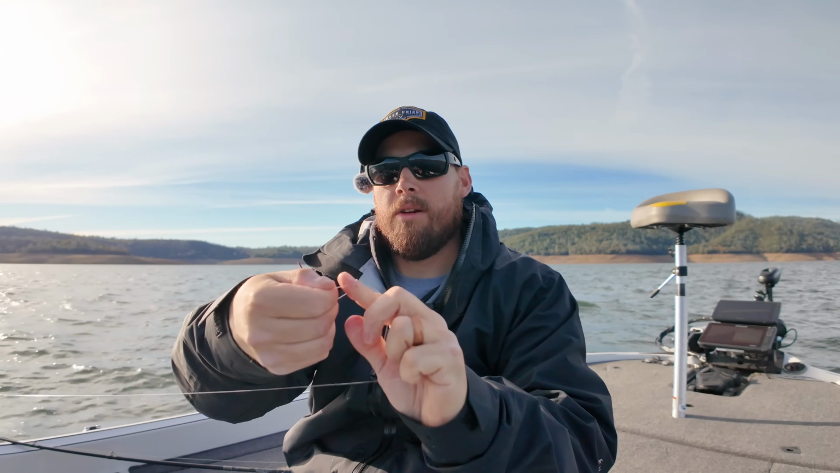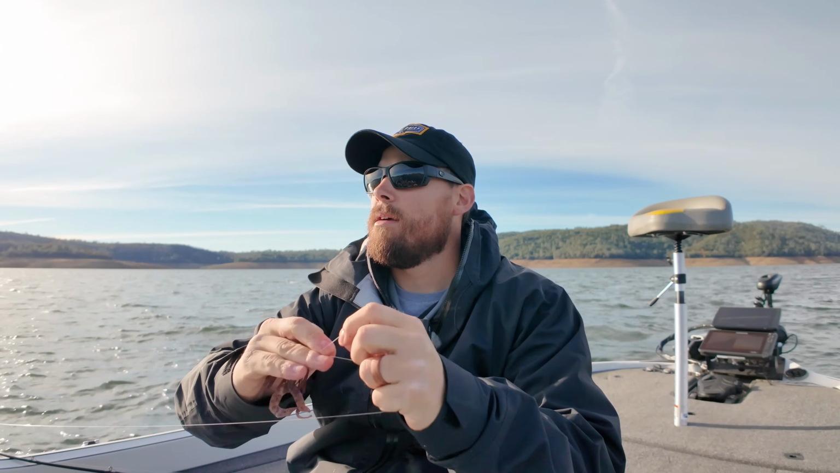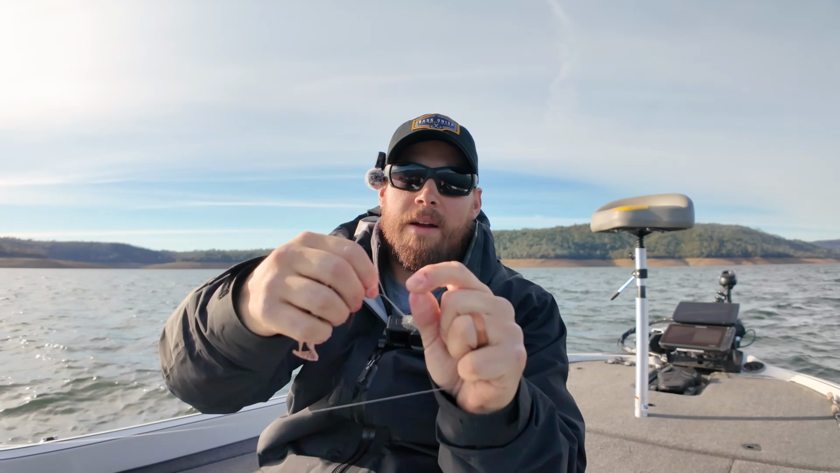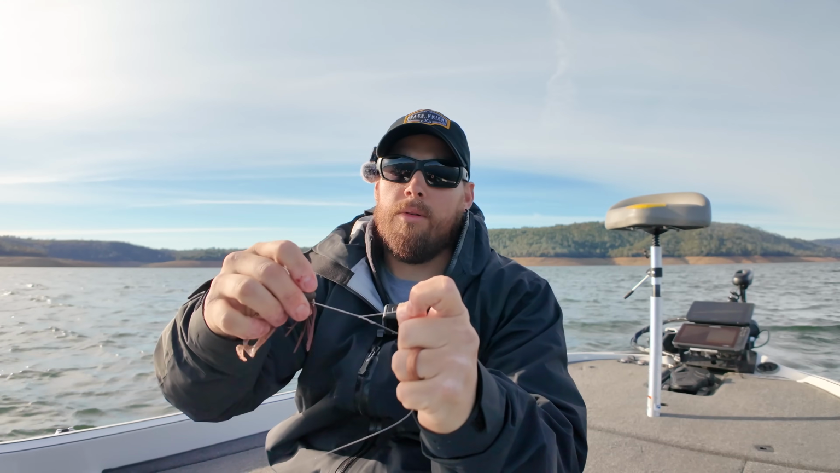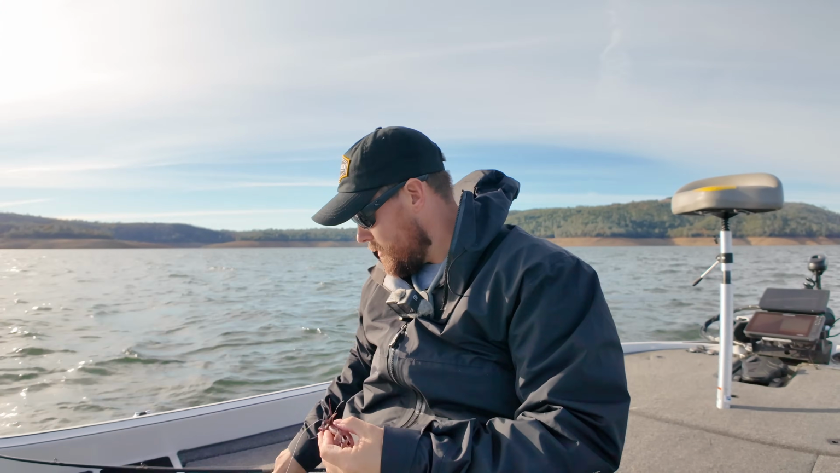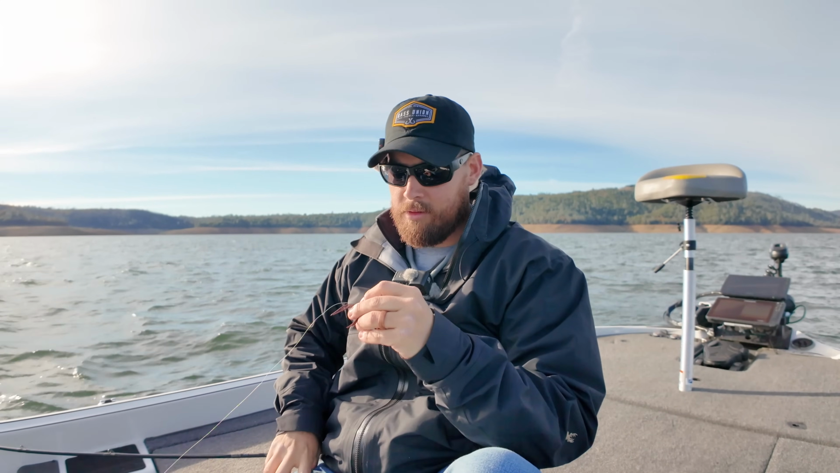So I'm just doing a regular, I think it's called a uni knot, or no, I can't even remember what the name of it is right there. Just you wrap it up 5 or 6 times, go through the loop, you go back through, cinch her down. Use that knot and a Palomar, basically the only knots that you really use.